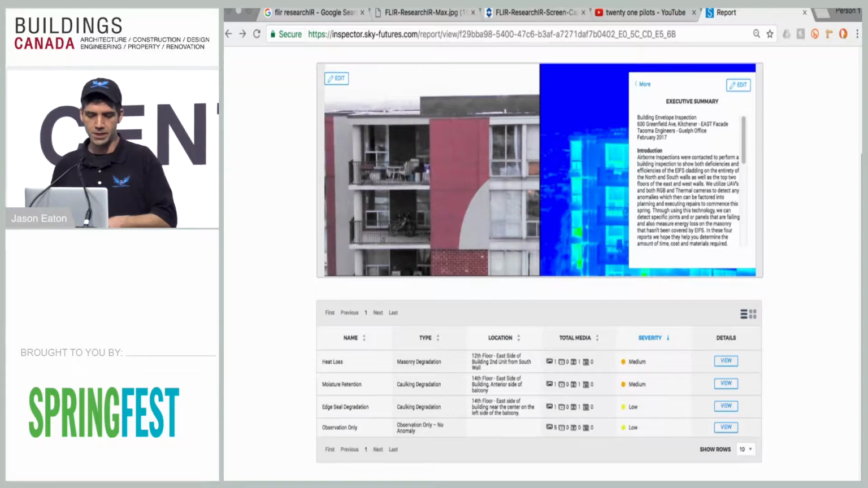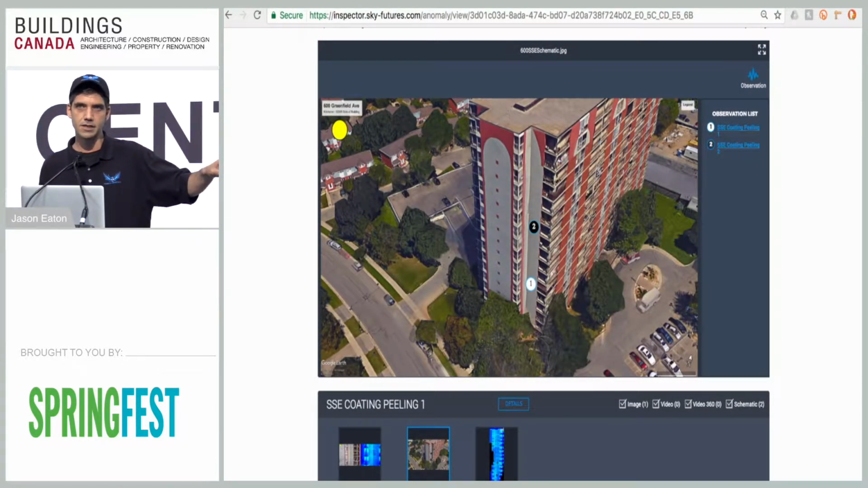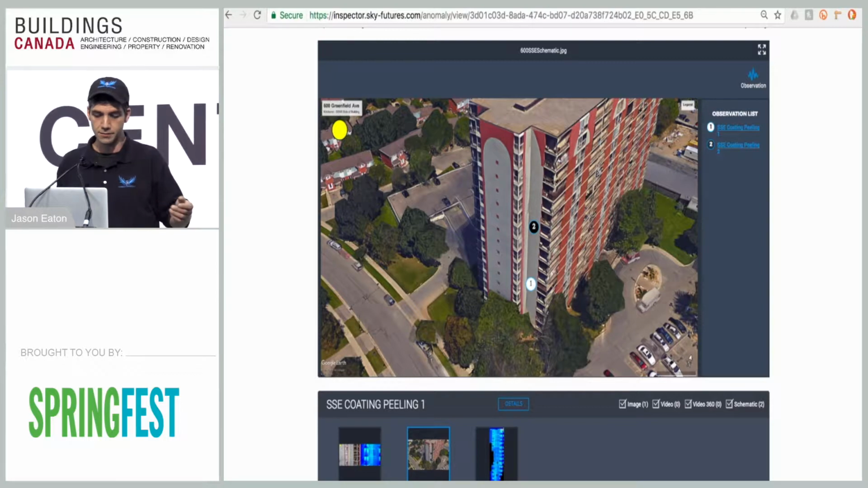Now, if you click on the View button, just on the right there, on any one of those reports, it's going to come up something like this. And you see on the building, there's a little black circle with a 1 and a 2 there. And over in the right pane, there's also a couple of links. So if you click on that 1 or that 2, it'll bring you right into that particular anomaly. So instead of looking through all the pictures and trying to find it, you can just click on the spot that we've already found for you.